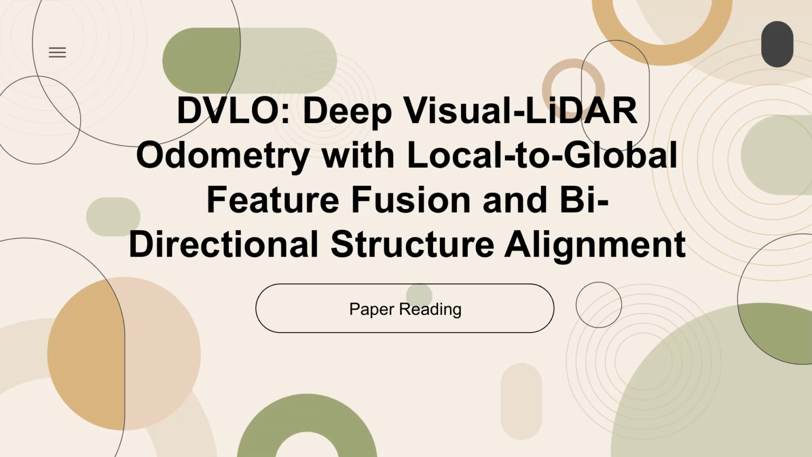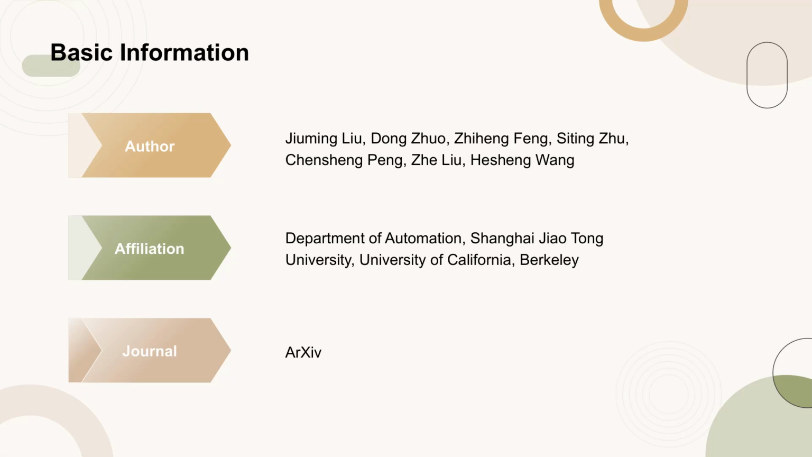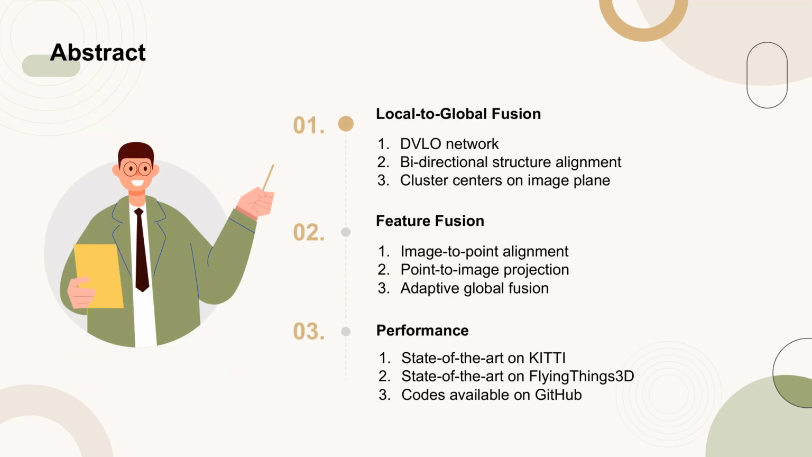Today's paper is titled DVLO: Deep Visual-LiDAR Odometry with Local-to-Global Feature Fusion and Bidirectional Structure Alignment. This paper was published on arXiv by Jiuming Liu and colleagues from Shanghai Jiaotong University and University of California, Berkeley. In this study, the authors introduce a local-to-global fusion network called DVLO, which features bidirectional structure alignment.